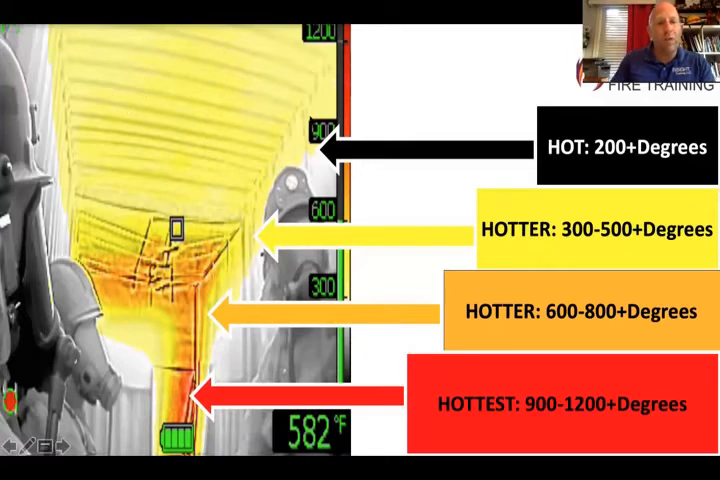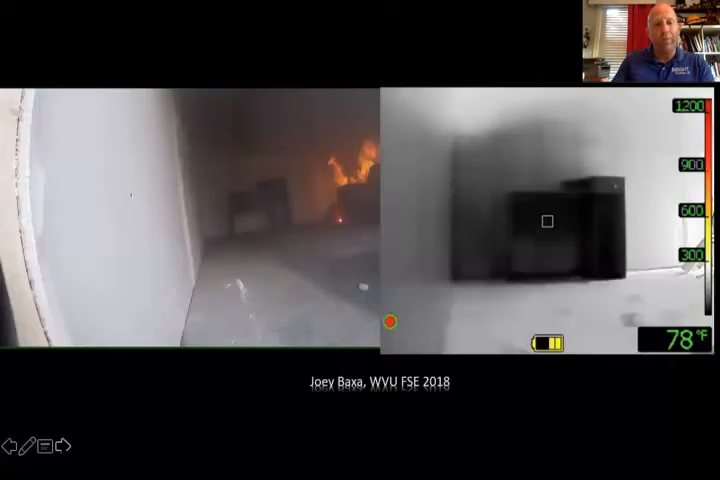But you notice the edge definition in here, how you can see the corners of the Connex box. You can see through the flames and the chains and the OSB hanging from the ceiling. That is image enhancement. If you use the cheat sheet here, you can see that yellow is 300 to 500 degrees, orange is 600 to 800, red is 900 to 1200 degrees. It's a bad day. We're just sitting there looking at it, and this was zero visibility.